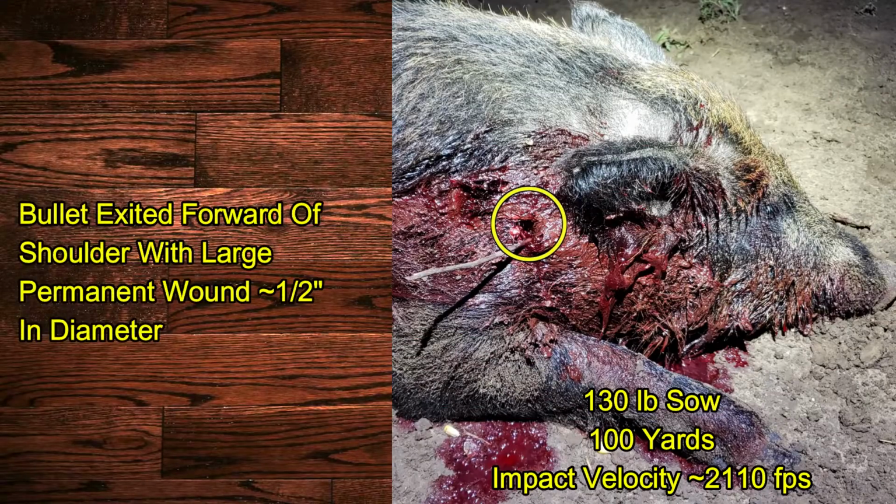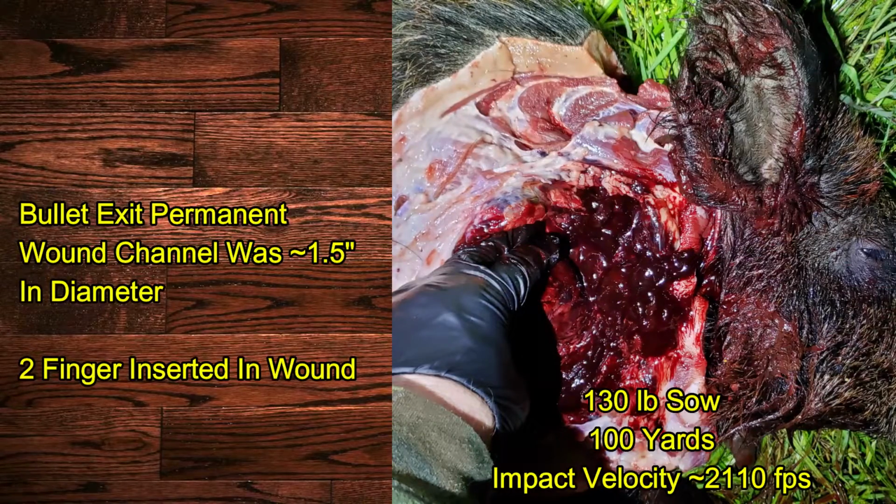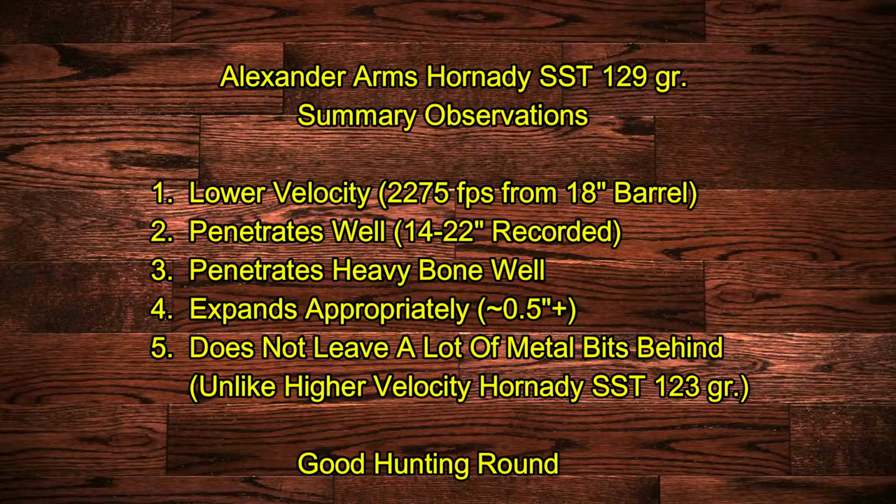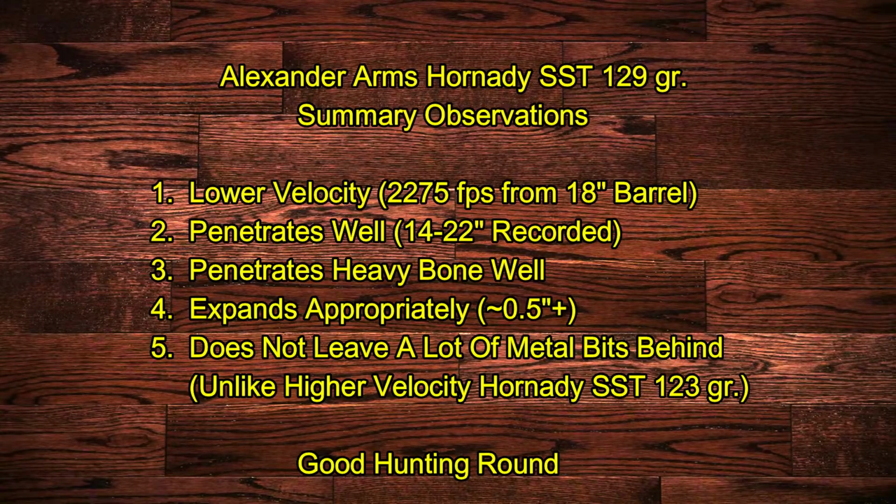Exiting out the other side, you see a large hole in the skin indicating that the bullet had indeed expanded, and peeling back the skin revealed a very large wound channel. And what makes this shot interesting is that the bullet hit absolutely no vital structures, passing only through skin and muscle. Overall, the Alexander Arms Hornady SST 129 grain ammo seems to do very well. Even though it's low velocity, it penetrates well, penetrates heavy bone well, it expands appropriately, and does not leave a lot of metal behind.